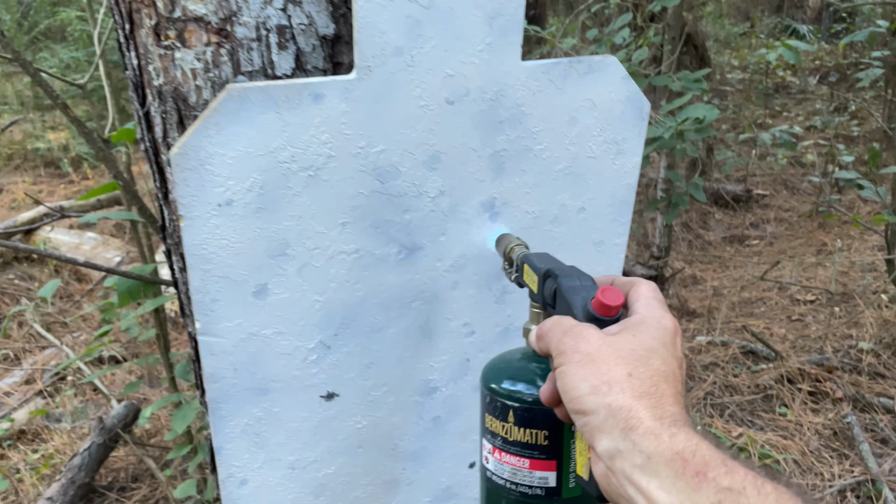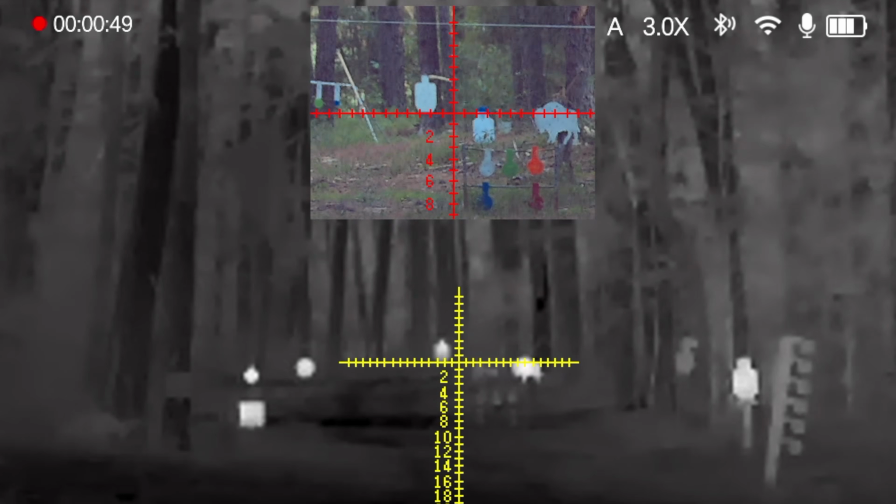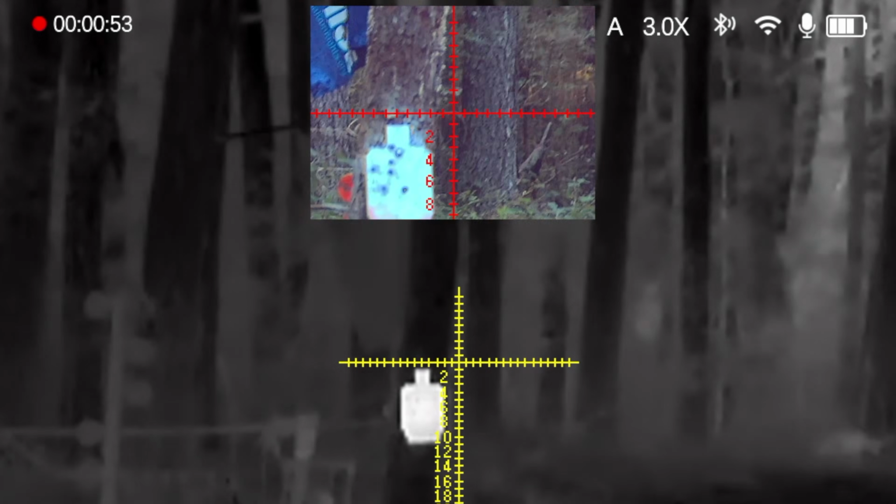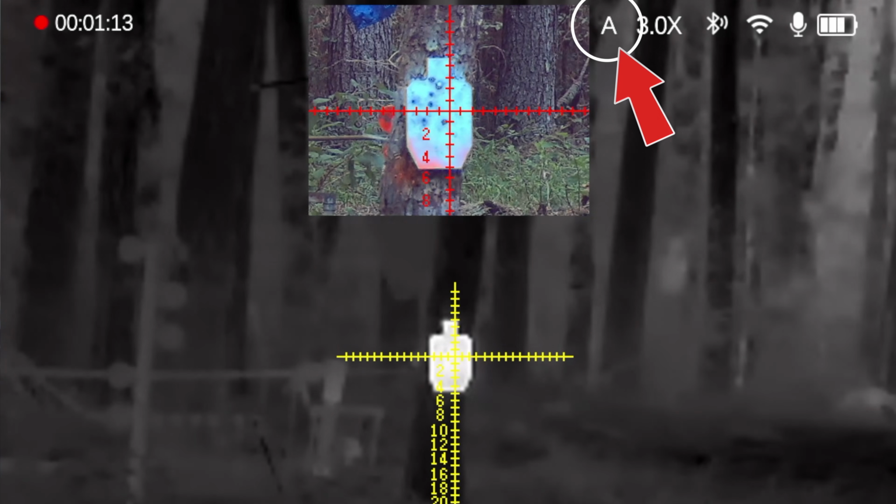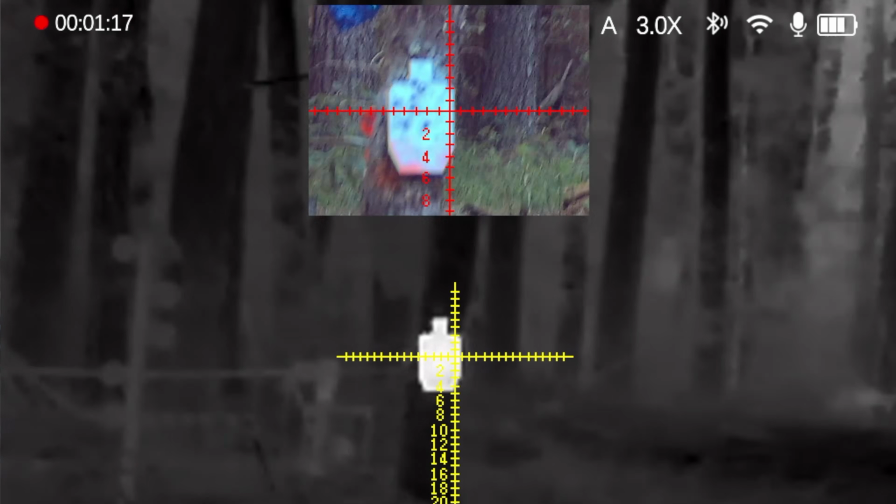Now that I've got the targets heated up downrange, it looks pretty good. So we're going to show you the ballistics calculator and how that works as well. Oh, there's my 50-yard target, as well as just switching back and forth to both screens. You'll see the A on the top right. That is where I synced the ballistics calculator for my 22 long rifle profile.